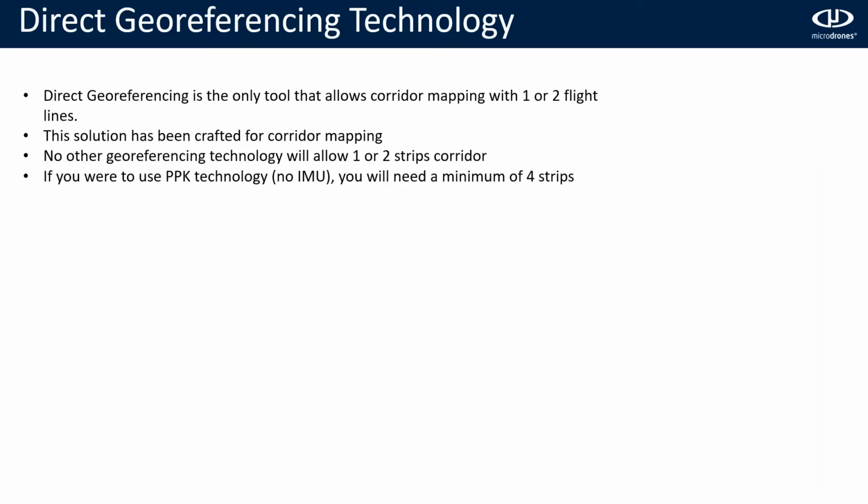Lastly, before passing to my colleague, I just want to briefly talk about direct georeferencing technology. Now, this technology comes from airborne photogrammetry. We just adapted it to drone photogrammetry.